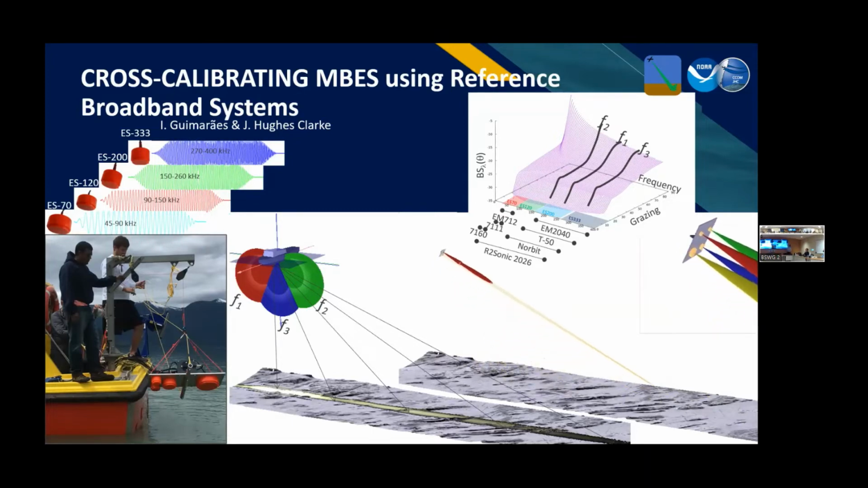What was great about this was that he was able to cover the full bandwidth of most of the commercially available shallow water systems to date. And as always, I love these John animations showing how everyone was able to use the system to collect reference angular response.